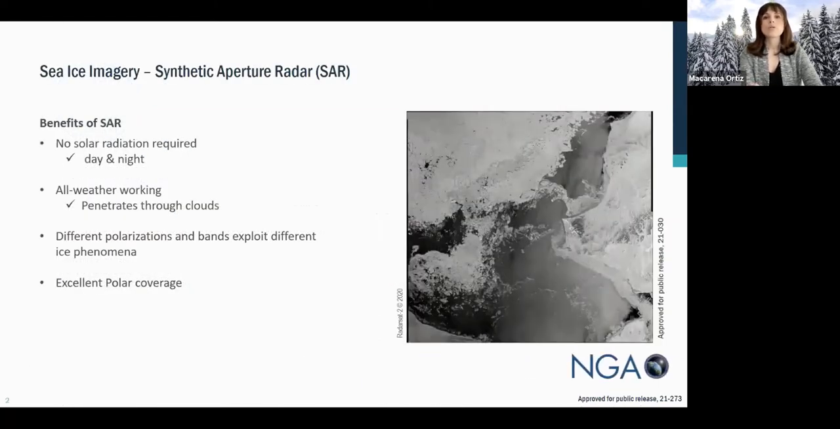Although a variety of satellite sensors are used for sea ice mapping, one of the most prevalent sensors used is the synthetic aperture radar sensor. The reason SAR is so widely used for this type of work is that there's no solar radiation required, since this is an active sensor and it uses its own source of illumination.